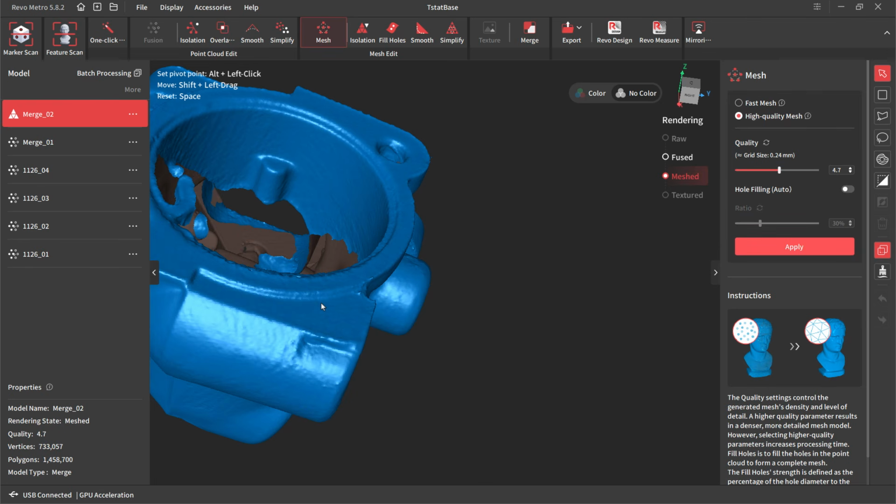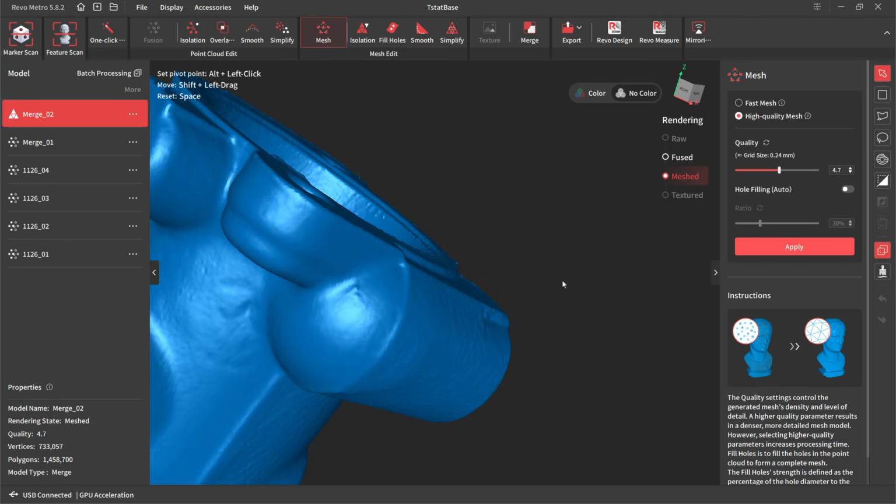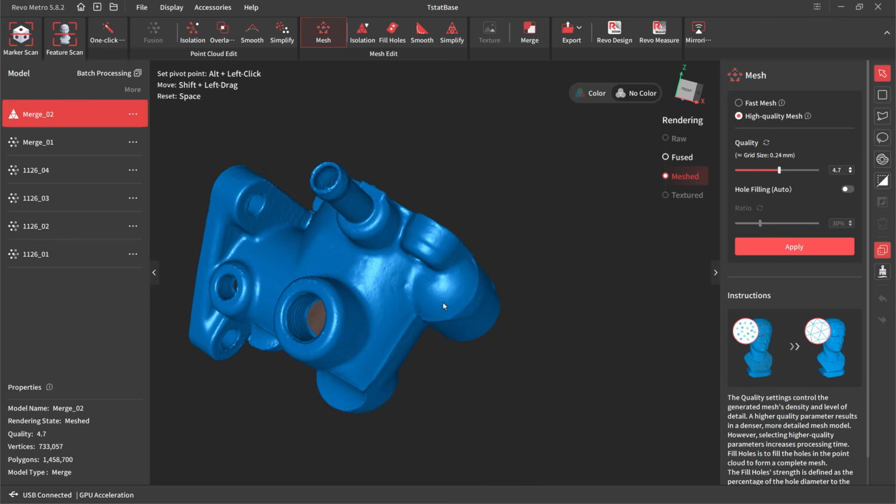For this example, I don't think it's worth it because I think the intent still works. But as we look at it, the scan looks kind of rough. Let me zoom out. It looks kind of rough, but we have to remember this is actually a cast part. It's not smooth, it's not machined, it is very textured on the surface.